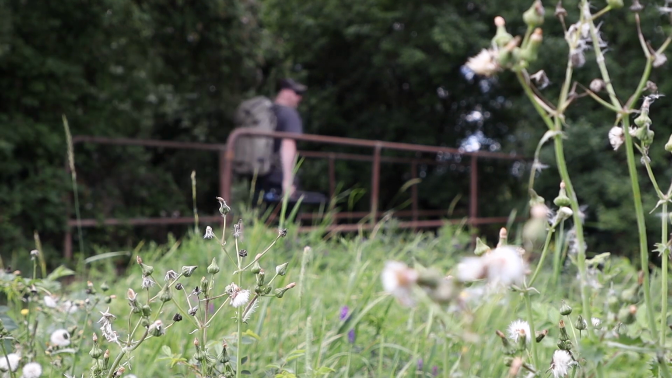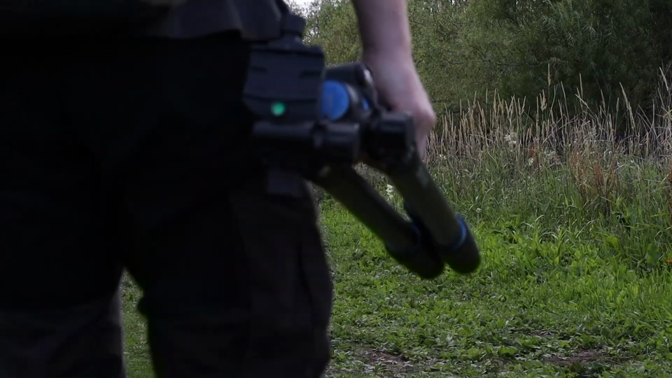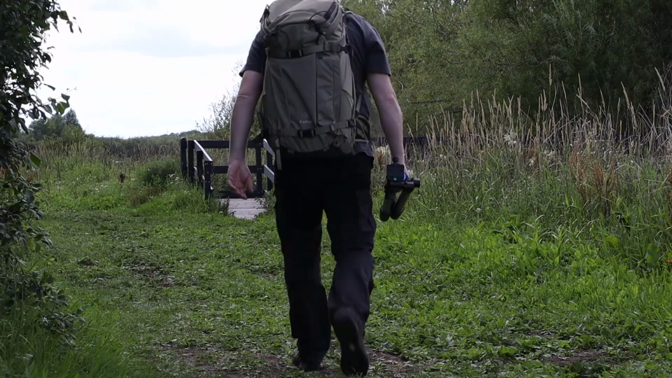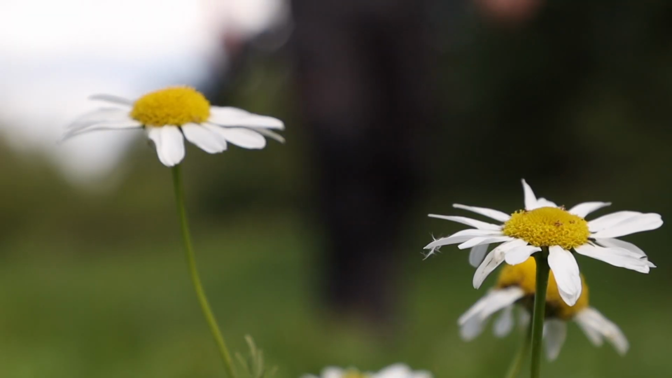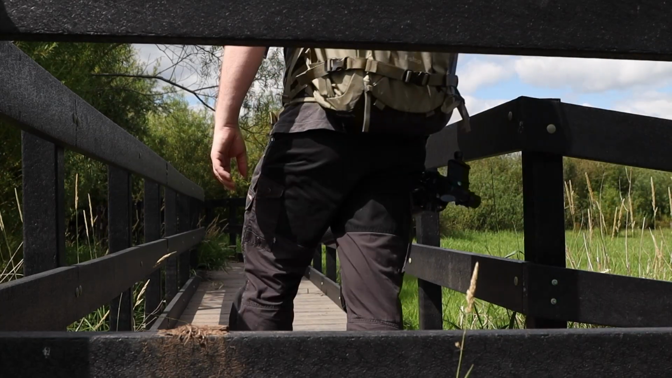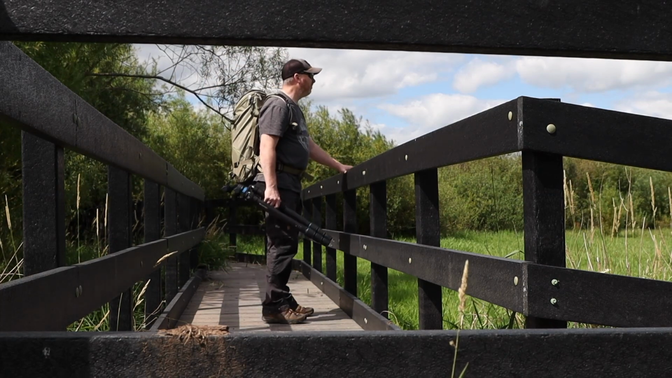Using an IR converted 5DS, which has been loaned to me by Canon. It has allowed me to experiment with my landscape photography, forcing me to look at the world through a different lens. So with birds and insects buzzing around me, I moved on to another part of the reserve where I knew there was a potential composition.